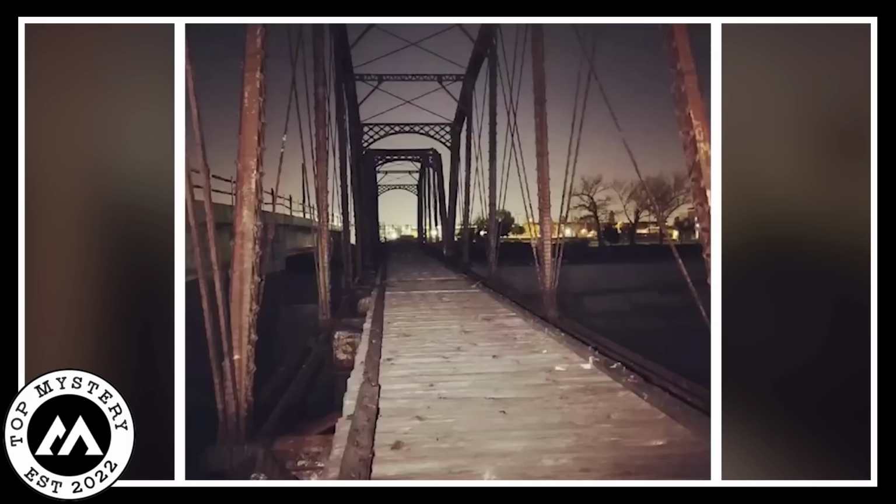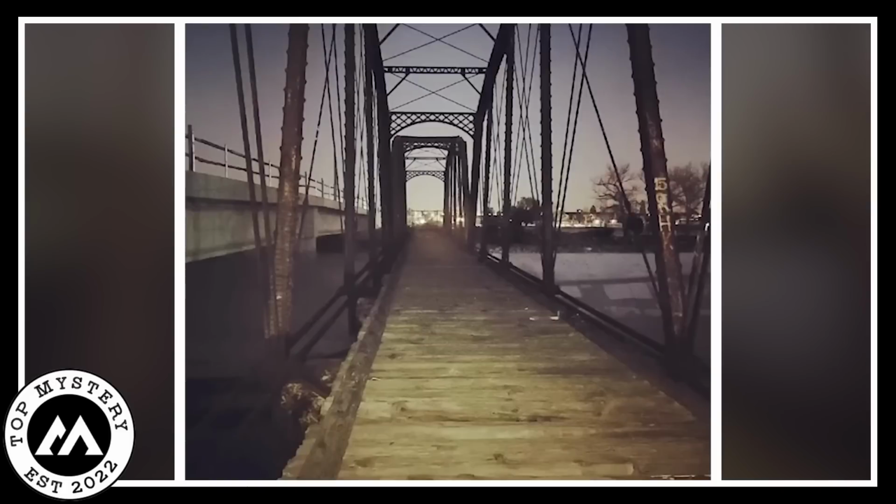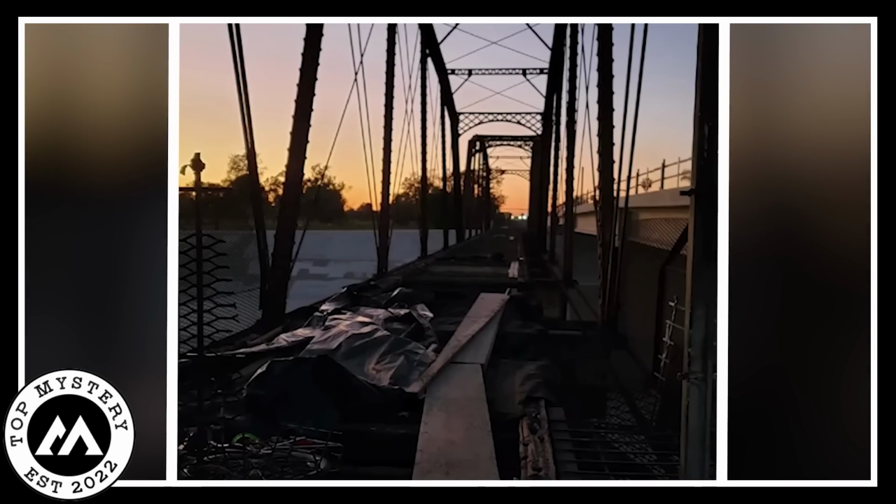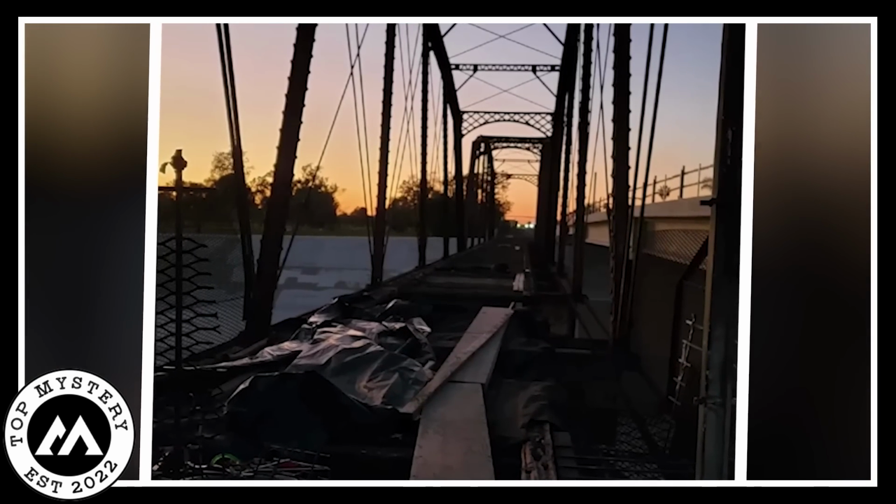This little video captured by the camera takes us to a trail bridge along the Santa Ana River, and it's got quite a spooky reputation. People who ventured across the bridge have reported some eerie encounters that have left them with goosebumps. They claim to have heard faint whispers and the hushed voices of men, seemingly emanating from beneath the creaky wooden planks of the bridge.